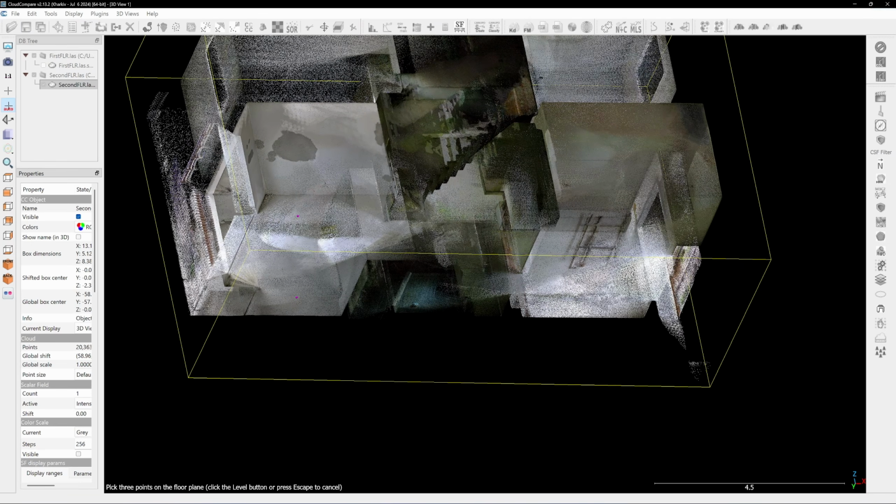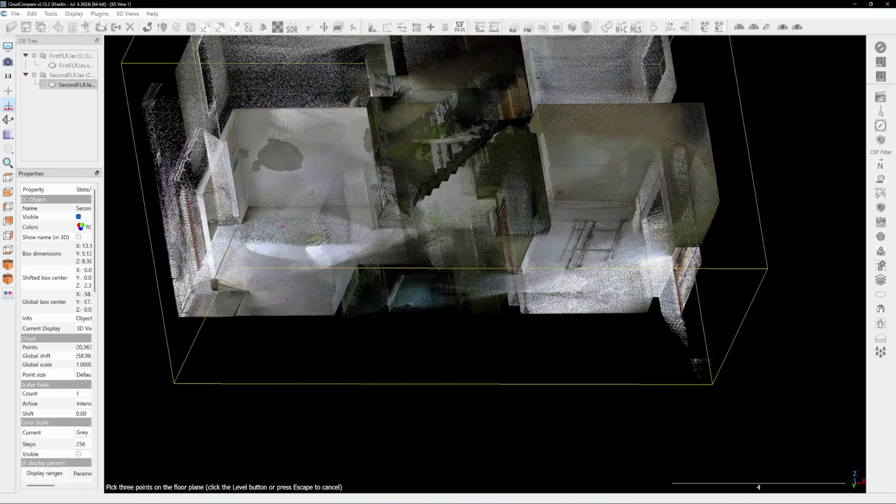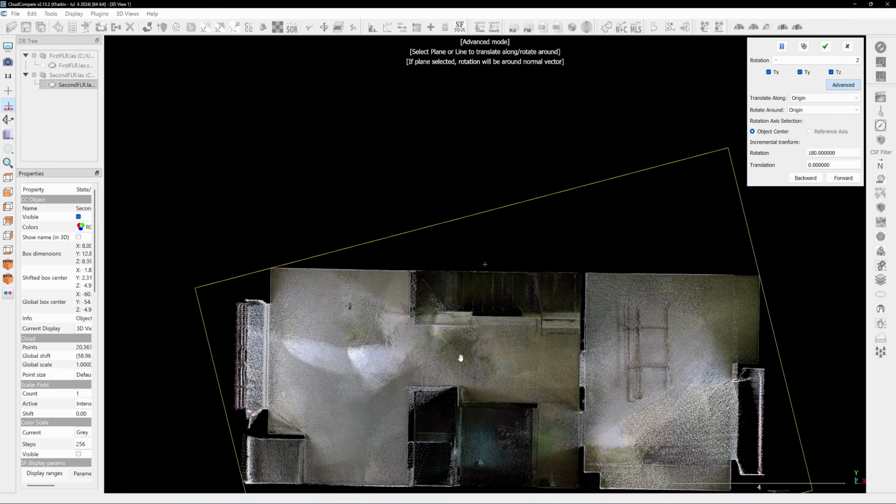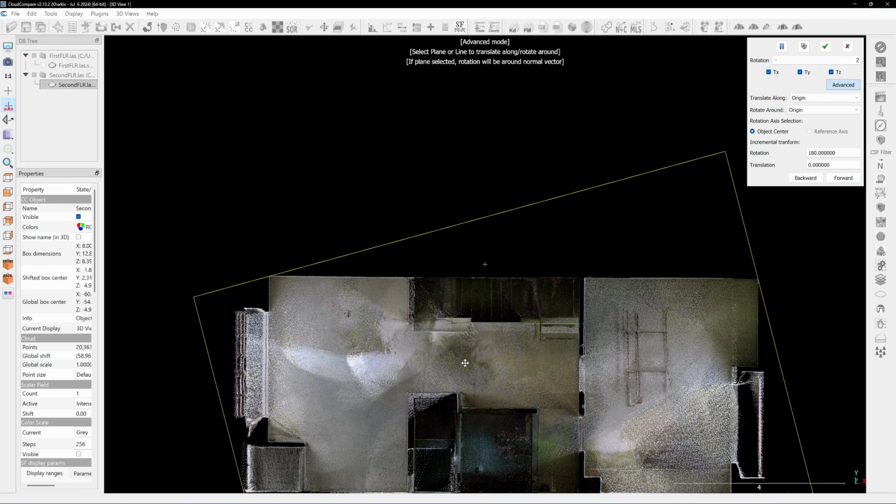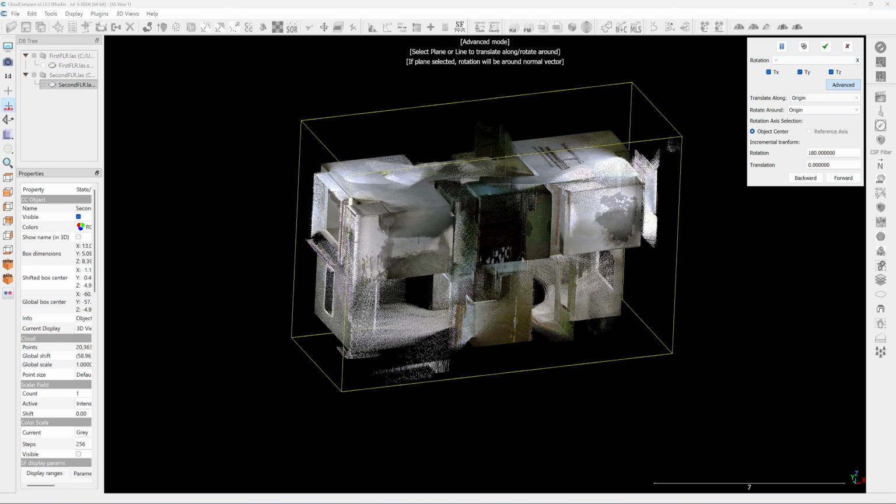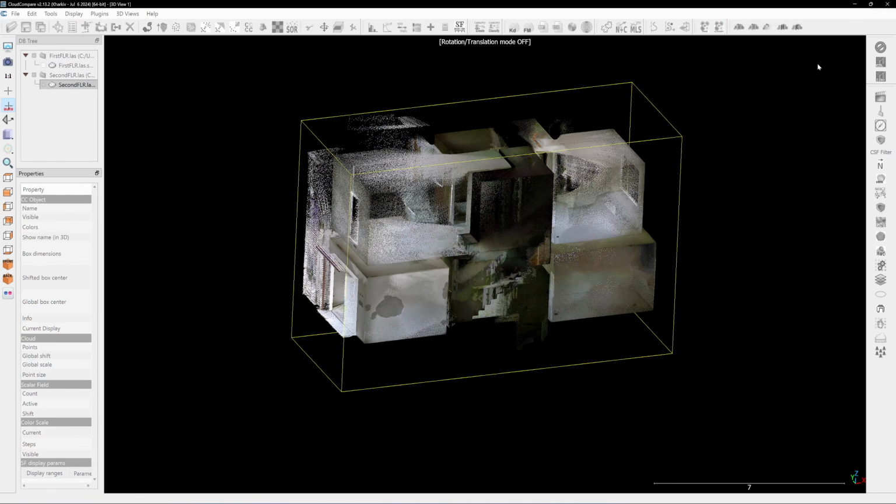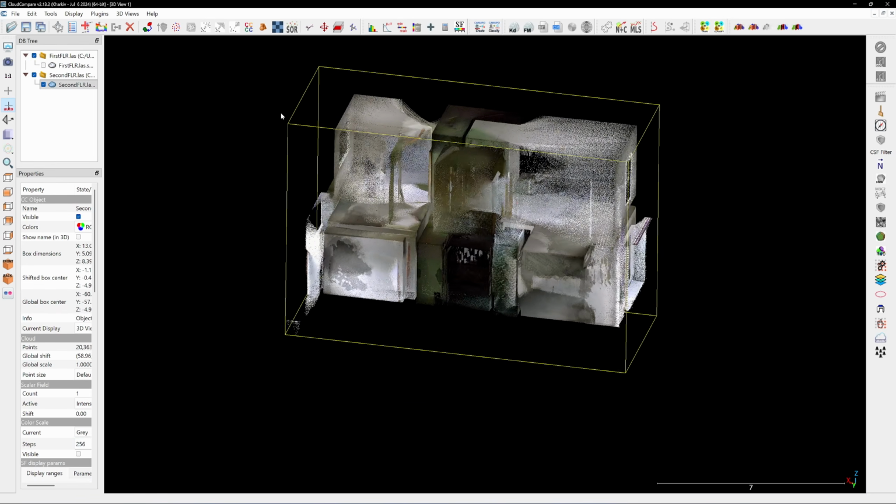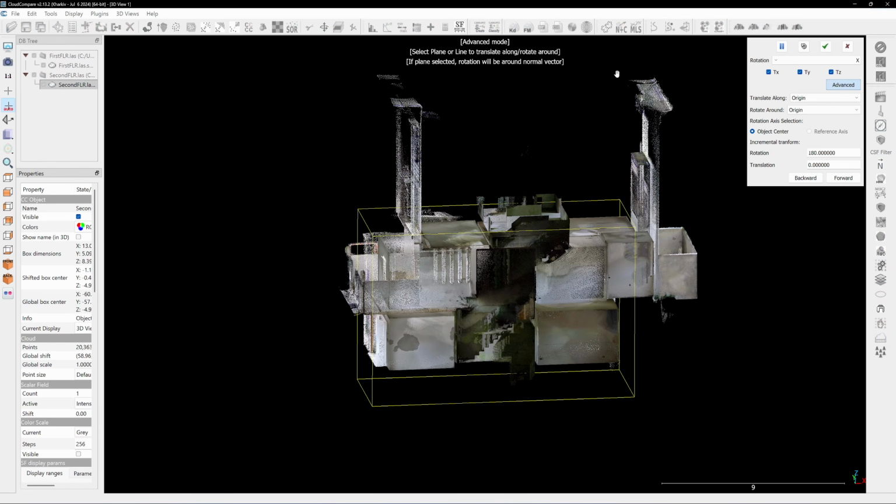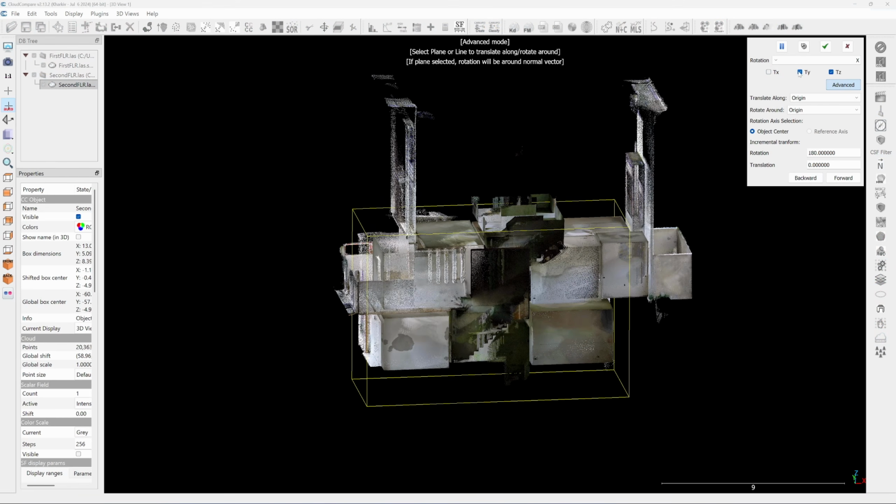Next, I will use the Pick 3 Points tool to level the second floor to the XY plane. After the floor is aligned, I will use the Translate tool to rotate and align the longer side of the wall with the x-axis. Next, I will flip the second floor along the x-axis by 180 degrees so it stands in the correct upright direction. Next, I will disable the X and Y translation and move the second floor upward.